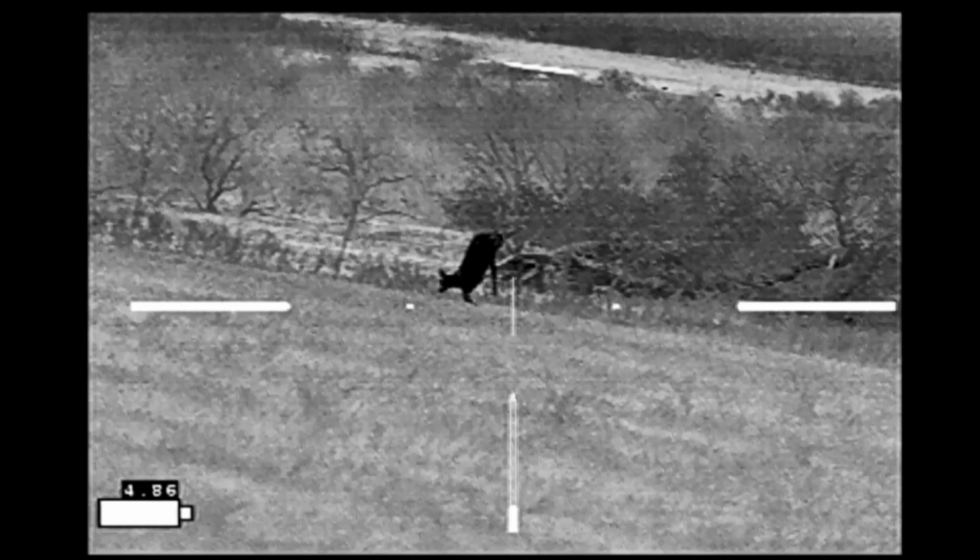It wasn't there an hour and a half earlier when I did my walk around just after dark, and so I knew it was fresh. I could see that it was still alive. It did move some when I put my light on it, and so I needed to figure out what to do about it. I made a quick call to the landowner. He told me to handle it as best I could, so I decided that I would go ahead and approach the deer, and that's when I discovered he was hung on the top wire of the fence.